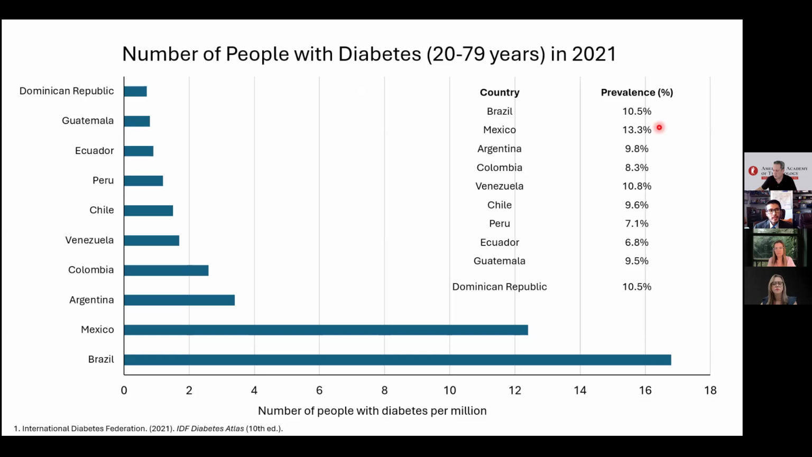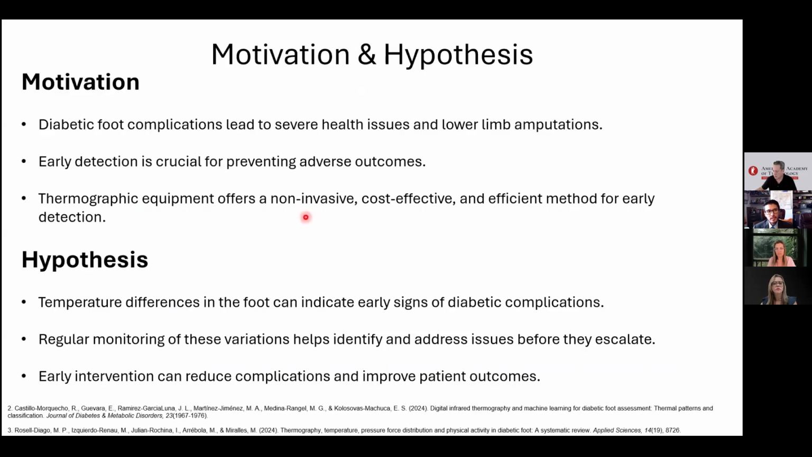So our motivation and hypothesis is that, given that diabetic foot complications can lead to severe health issues and lower limb amputations, maybe we can research a way to get early detection for preventing adverse outcomes, even the worst one, which is death.